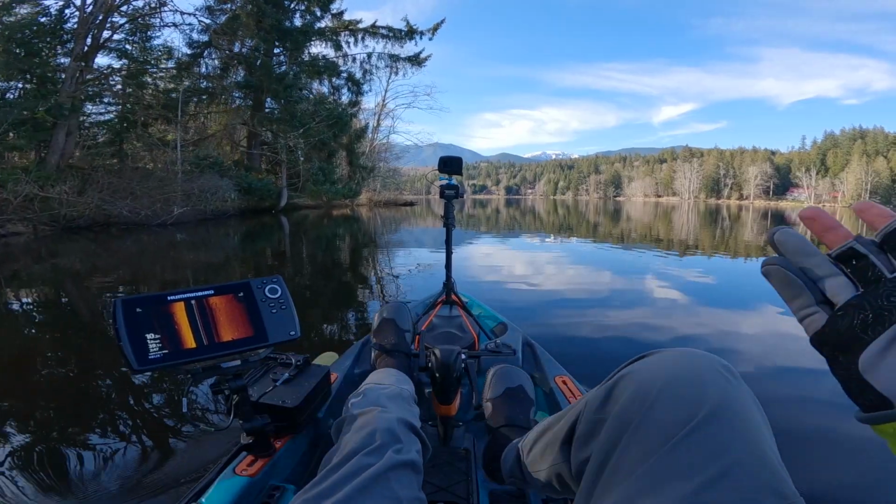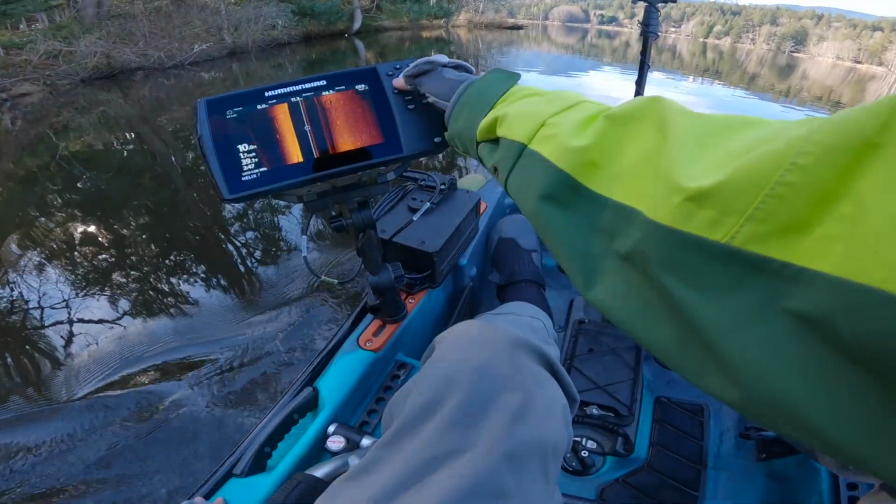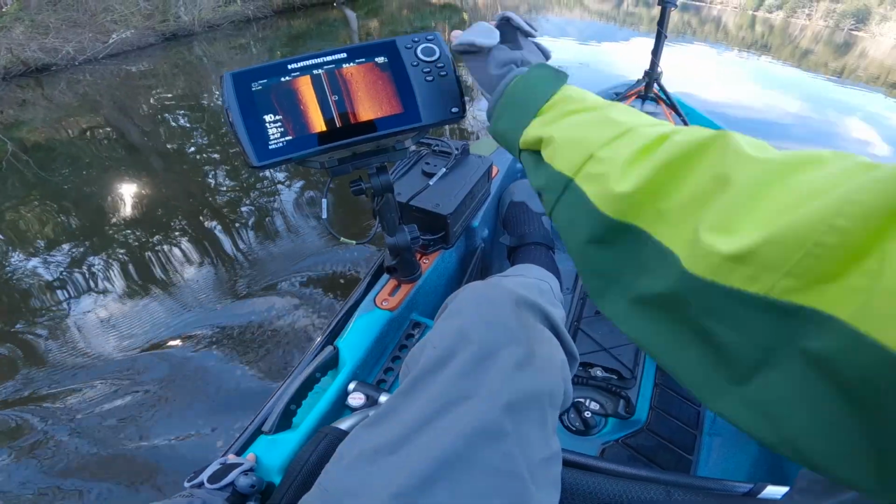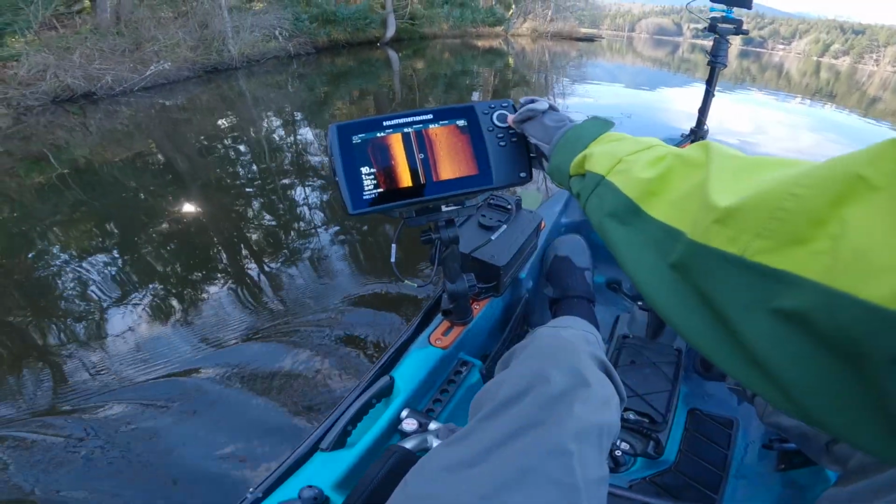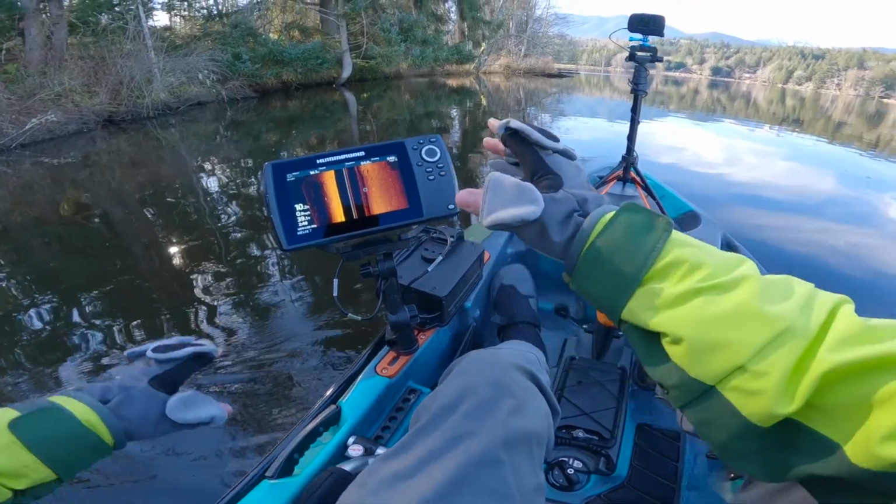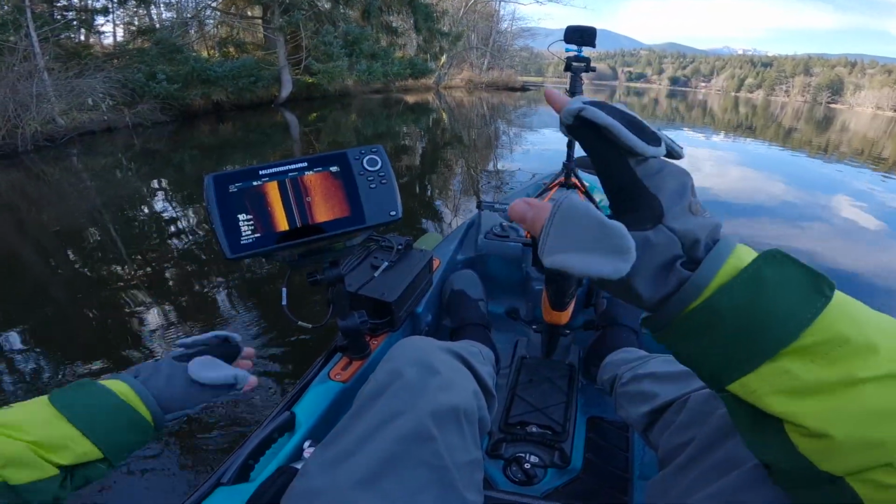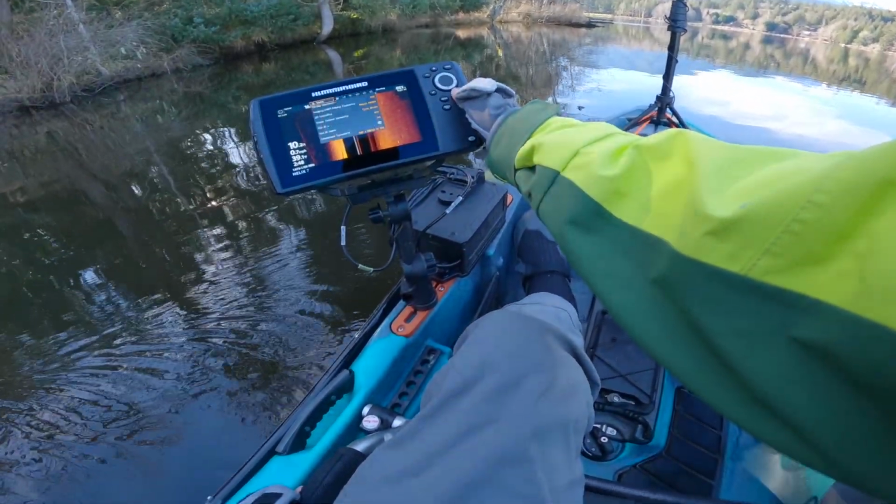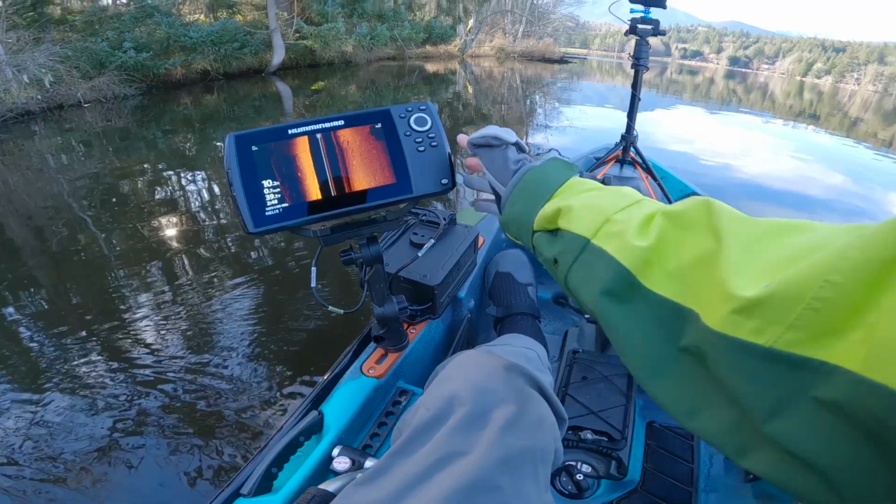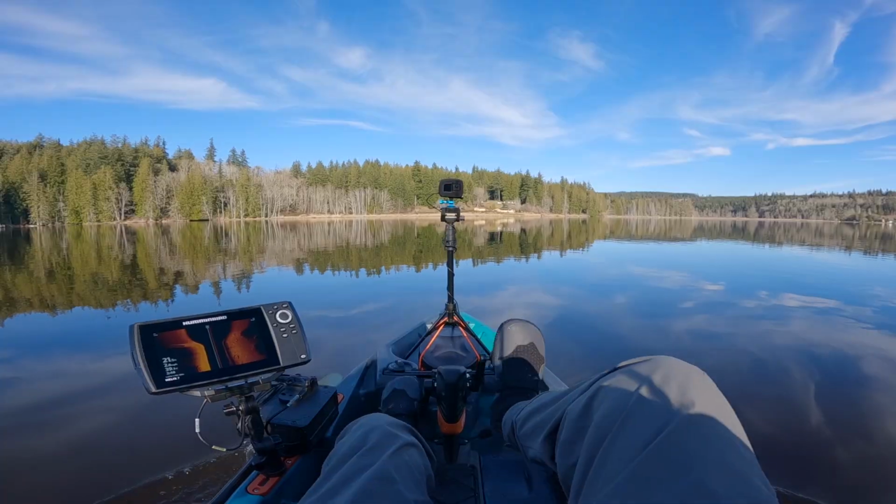But basically I want to find those spots that have fish with them, and then I don't know how to do it, but oh yeah, I can take this cursor here, see how I can move it around. I can then mark these spots, and then I can switch this over to GPS mode or the down imaging mode and then come back over those spots. But I think for now that's going to be a little too advanced for me, so I'm not going to quite do that yet. Pretty neat though.